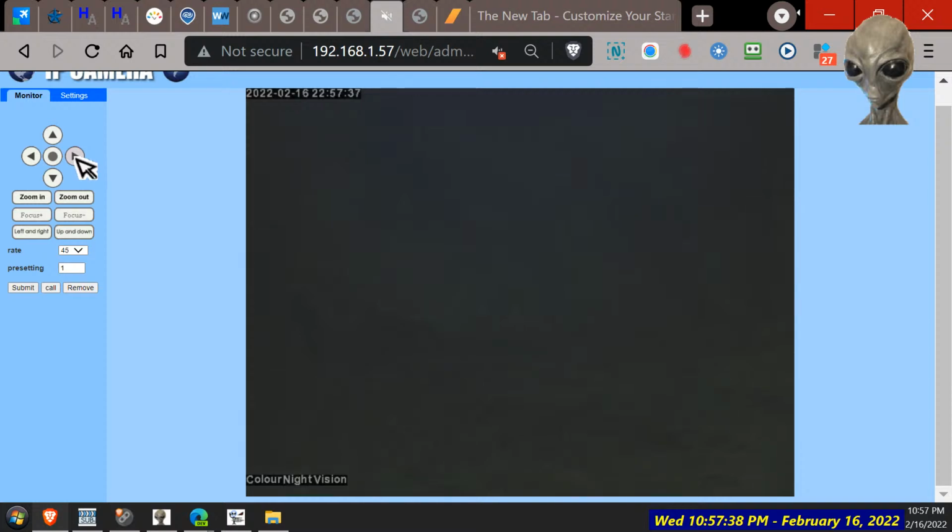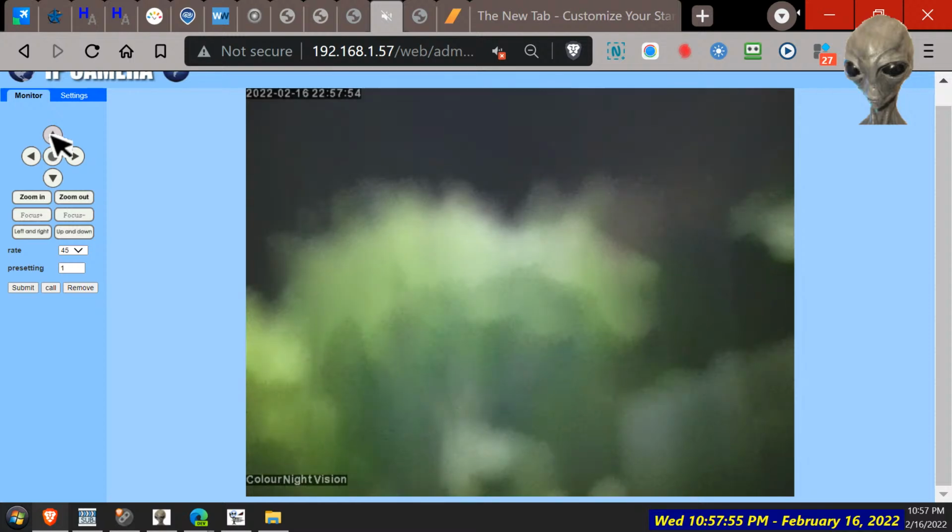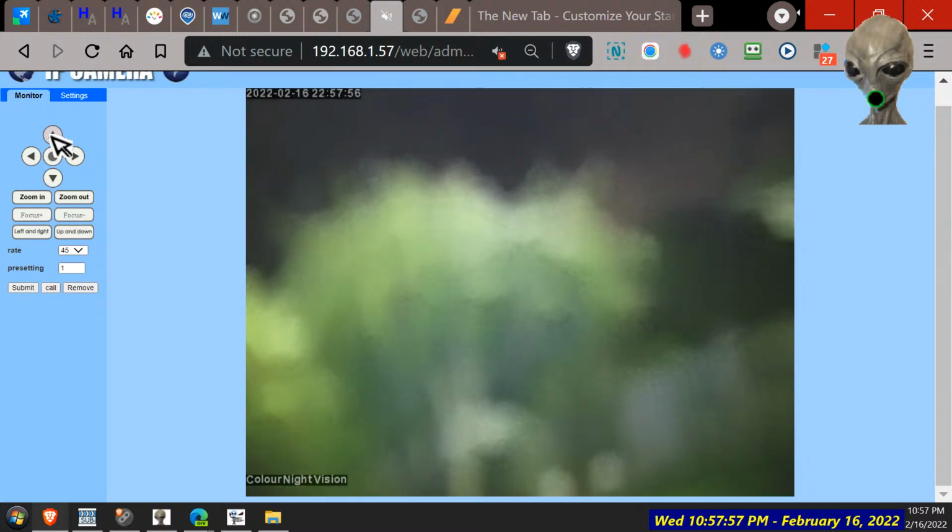But maybe it's just me being wrong still, with eyes versus how the camera sees it. Ah, that looks like where the moon was. I think it's a tree. I think it's a tree again.